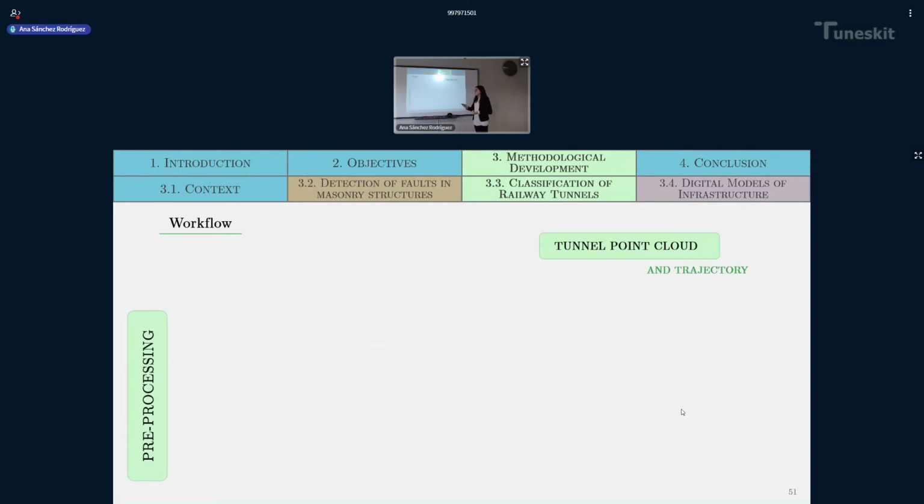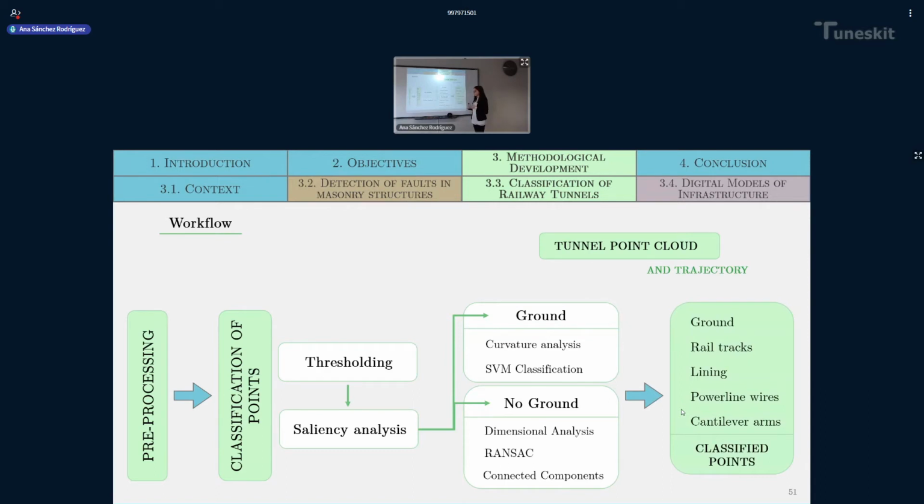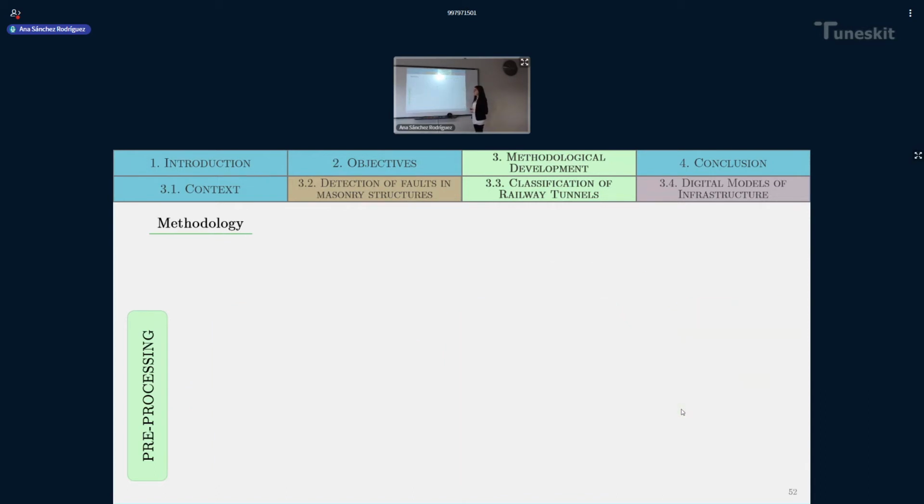And then a preprocessing is needed in order to start with the classification of points. Then this classification is performed by first doing a thresholding and a saliency analysis to obtain two main groups of points, and finally performing different classification algorithms, the results are obtained.